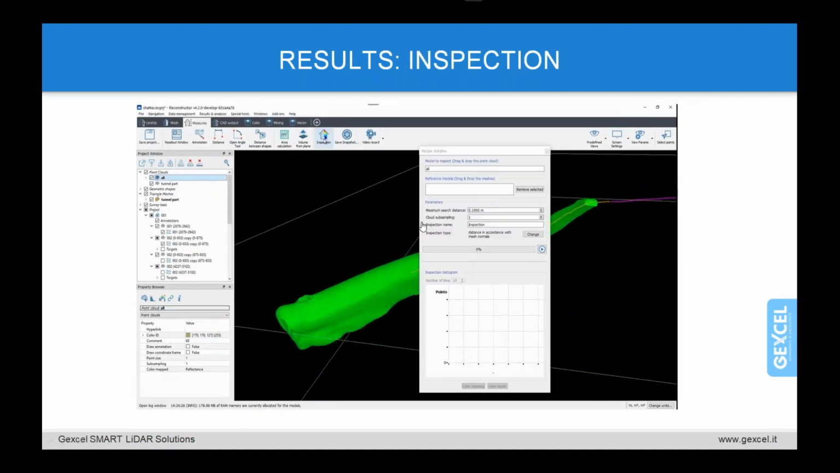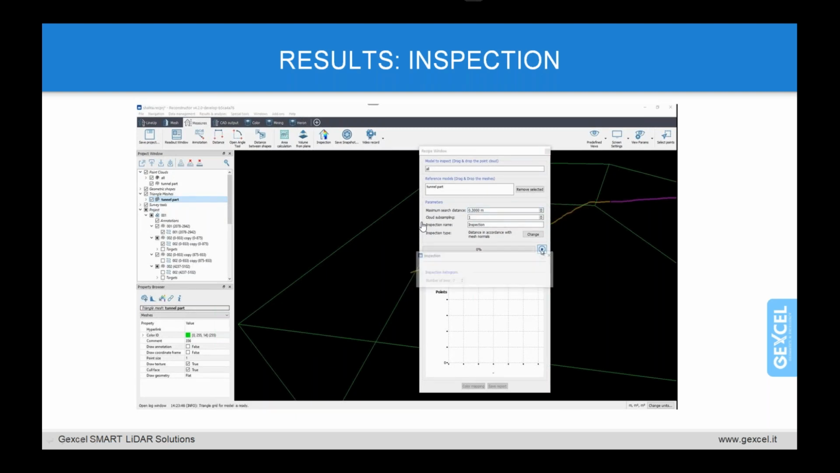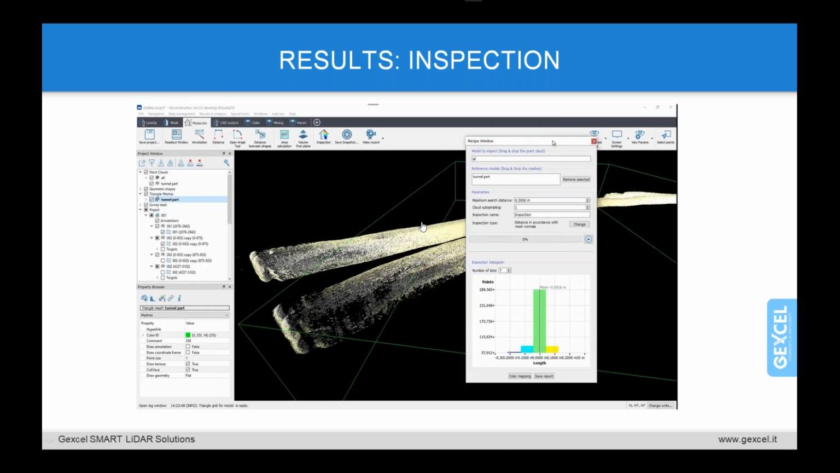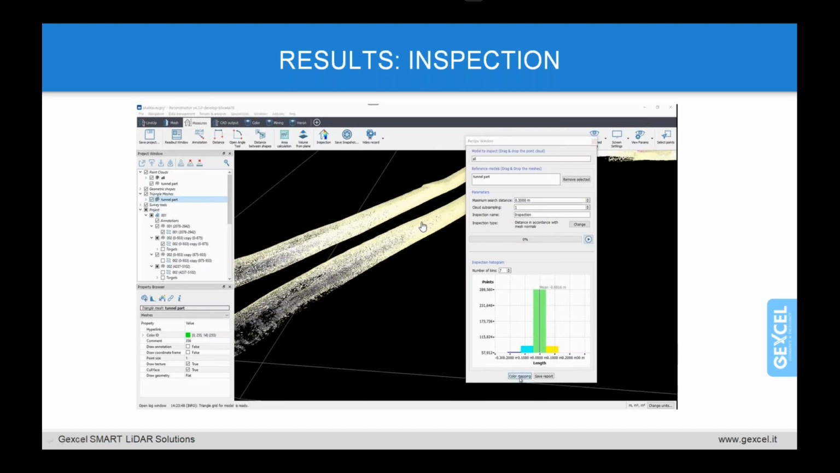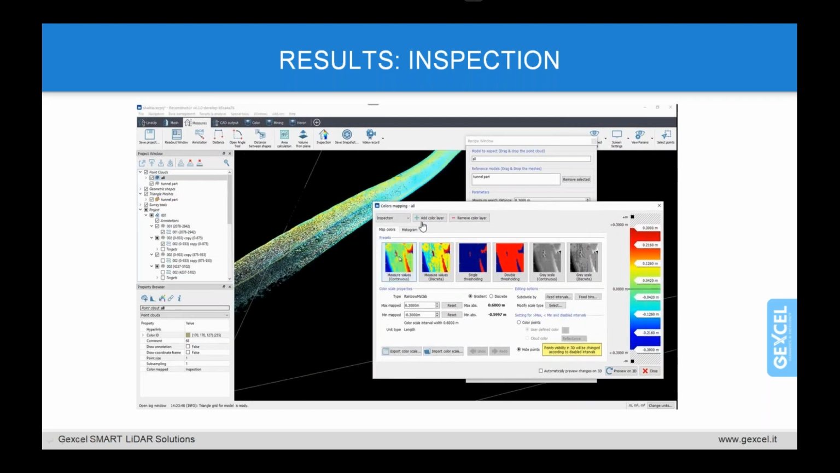The inspection allows to compare 3D models. Select the point cloud and the mesh that you want to inspect, and you can set inspection parameters at your convenience, for example, the minimum searching distance. After computing, all the points of the cloud are displayed by a new color layer. In the histogram, you can check the points and their range from the reference model. There are several visualization possibilities, the so-called color maps, and you can choose the one that more fits your analysis.